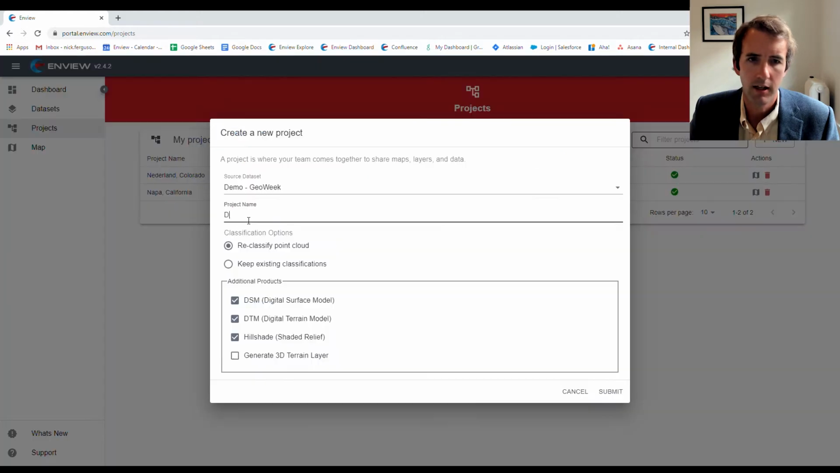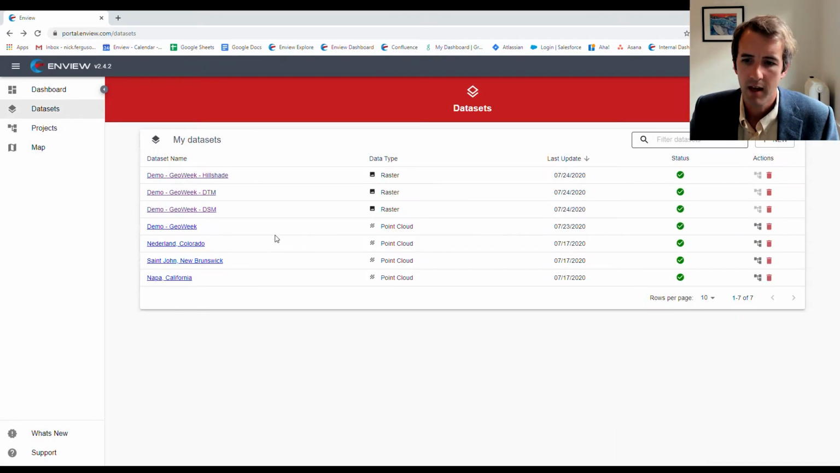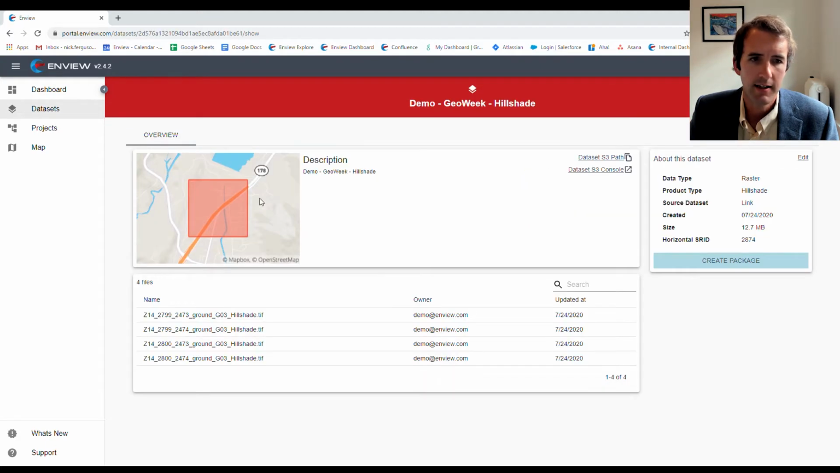Okay, so the LAS data is now in the system. I'm going to hit go on a new project and ask it to reclassify the existing point cloud and also build me a bunch of derivative products like DSM, DTM, Hillshade, etc. So now the project's created. We're going to come back to the software and take a look at the data set.